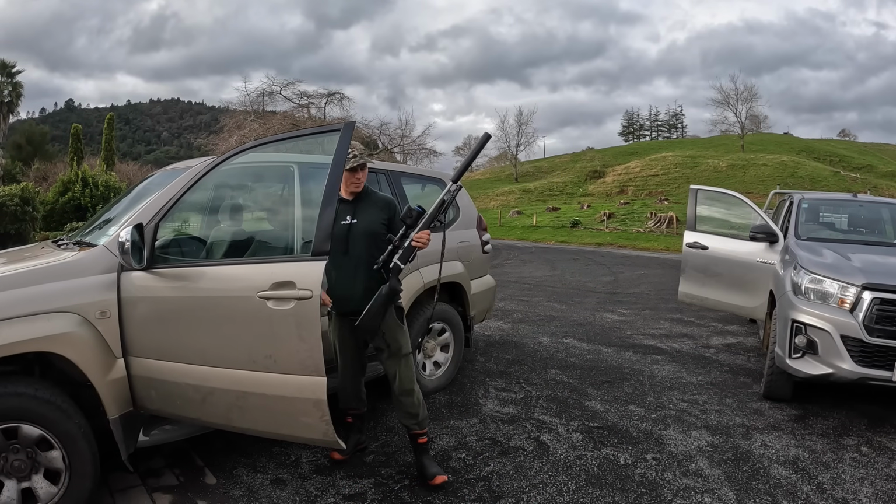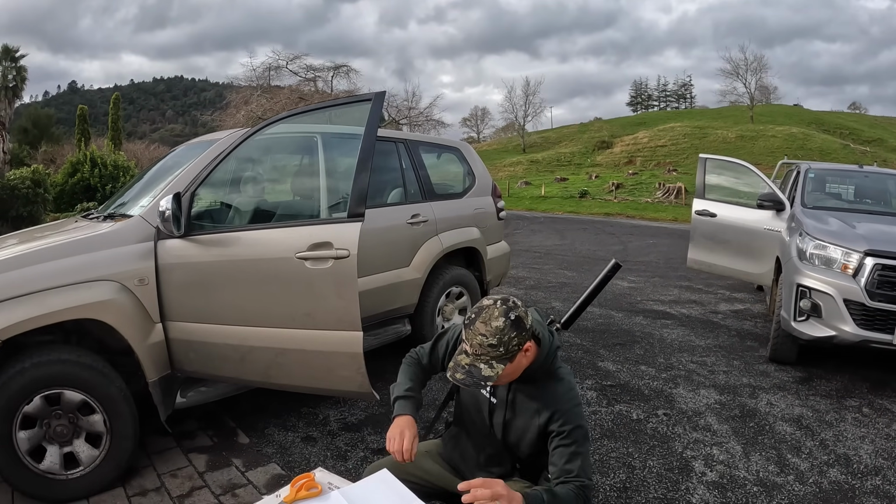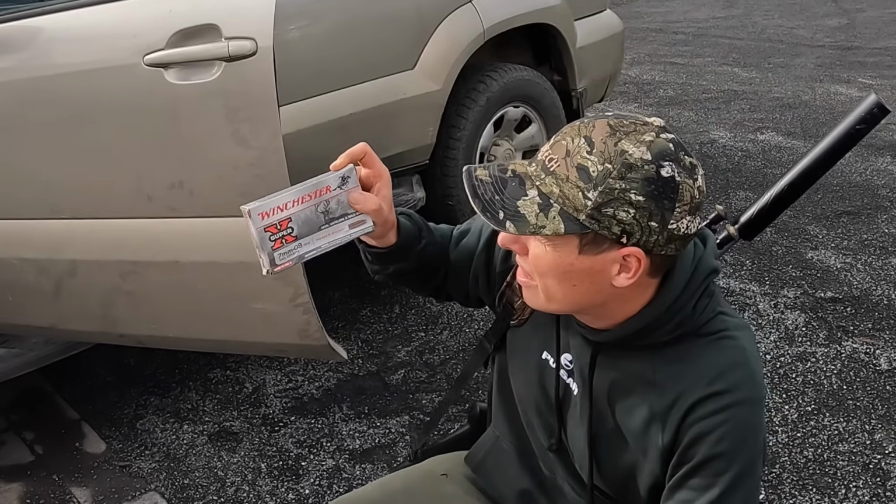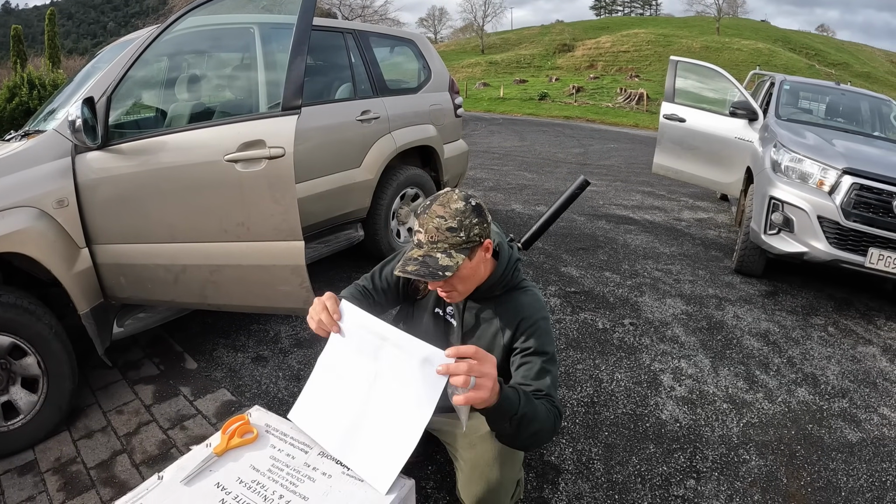Let's go. I just really want it to shoot to like 200. It'll be all you want. Yeah, not long range stuff. I'm using the Winchester 7mm08 140 grain Power Points as our ammunition of choice.